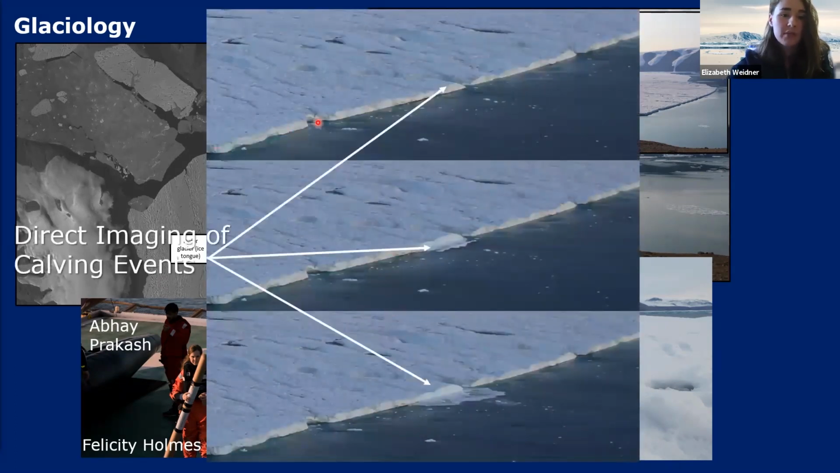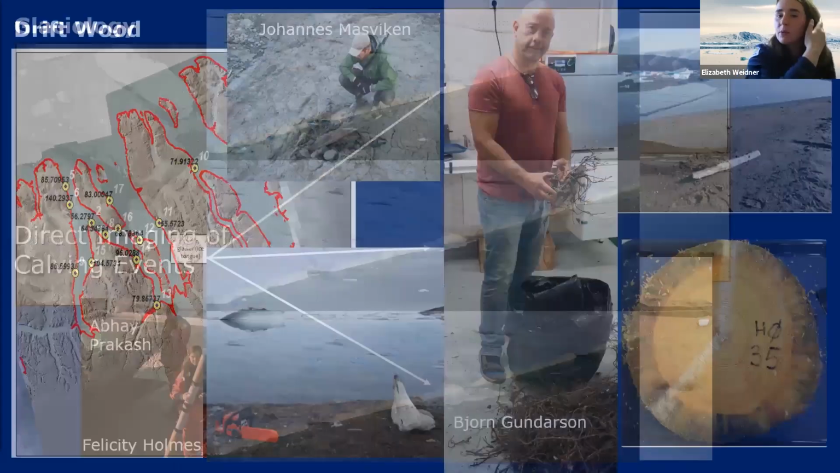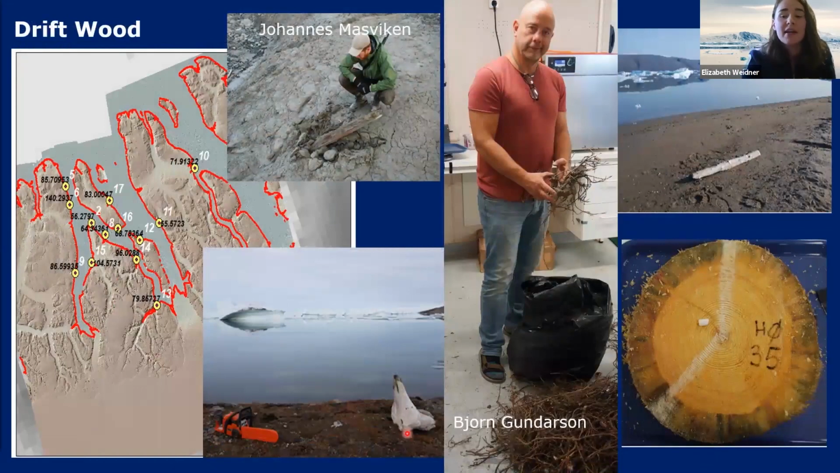So here we have the glacial front, and you'll notice that this piece looks quite different in the next frame, and there is a splash, right? And then that splash moves outward. So that's a small calving event, not a massive one that releases a huge iceberg. There was a number of teams that collected data on land.